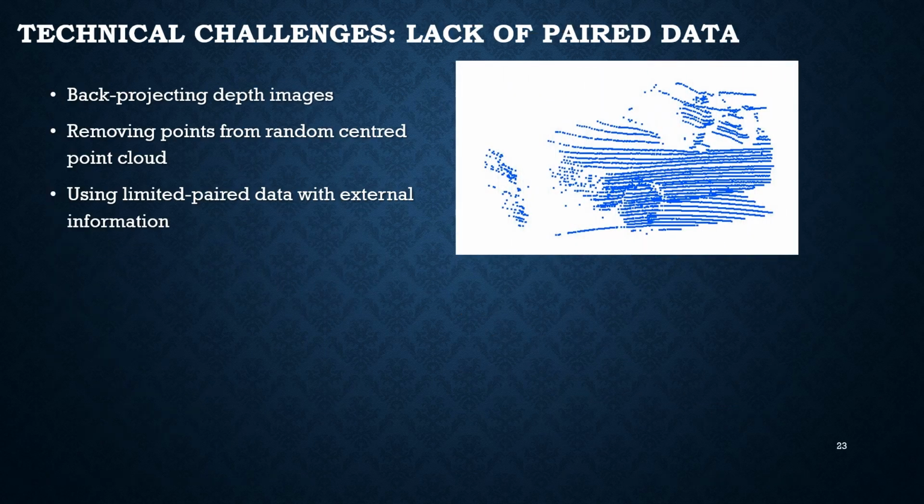The third challenge is lack of paired data. It's very difficult to capture clean and complete point cloud data that can serve as ground truths for supervised learning-based point cloud completion algorithms. State-of-the-art completion algorithms use synthetic point cloud paired datasets for completion.